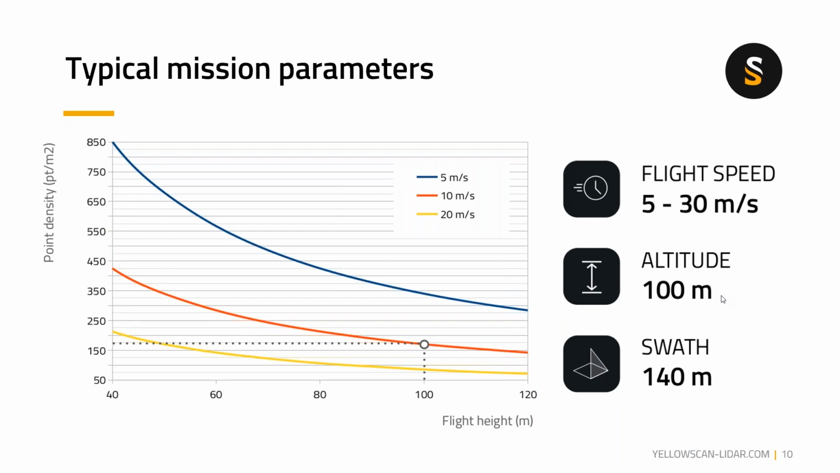For the point density, I'd like to give you an idea of what you would get from the Mapper Plus. If you fly at 100 meters AGL at 10 meters per second, which is the orange line, you will get approximately 175 points per square meter.